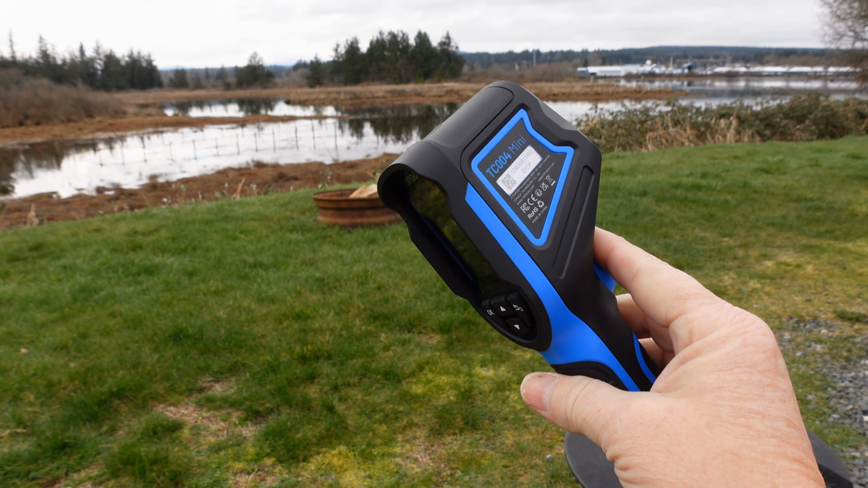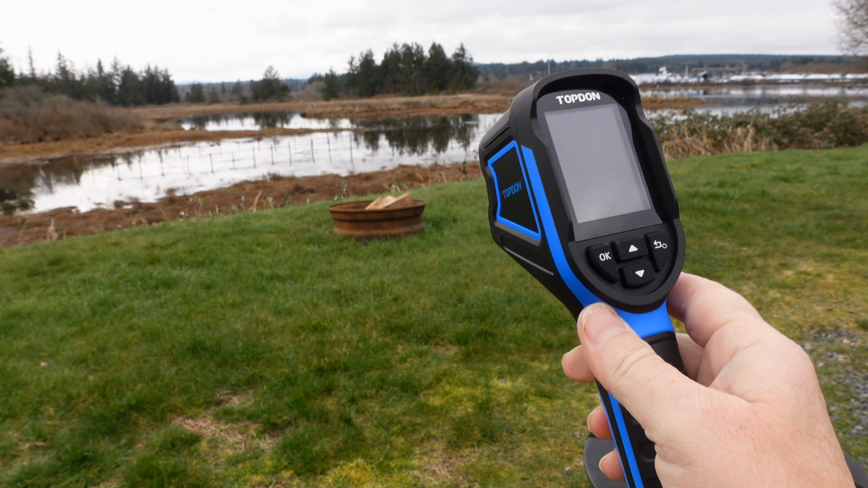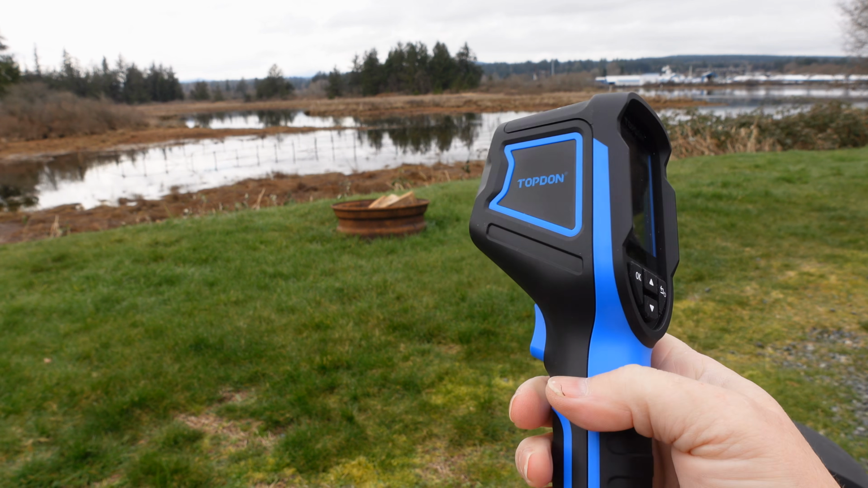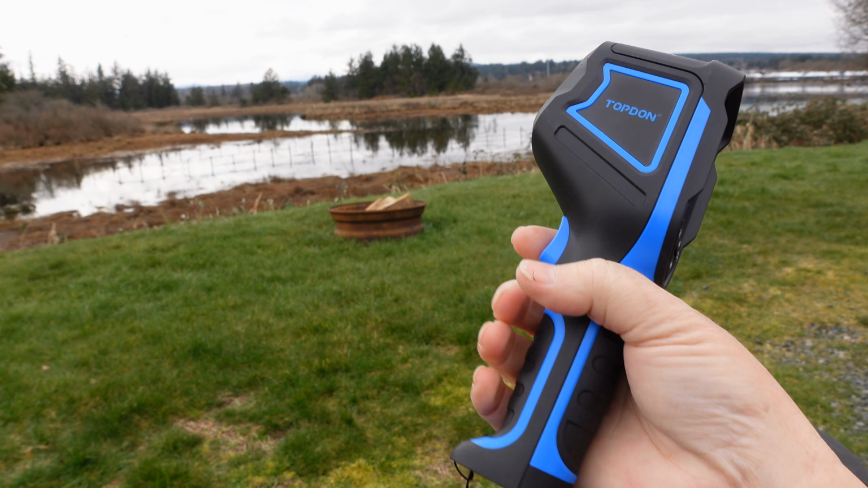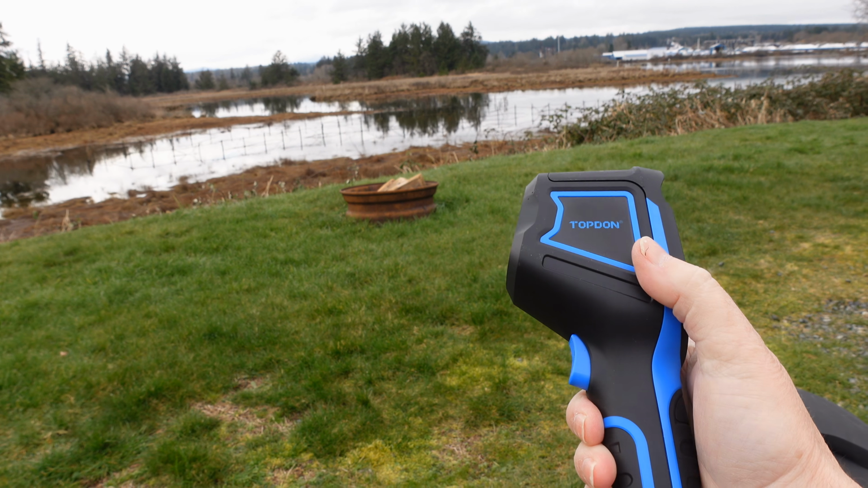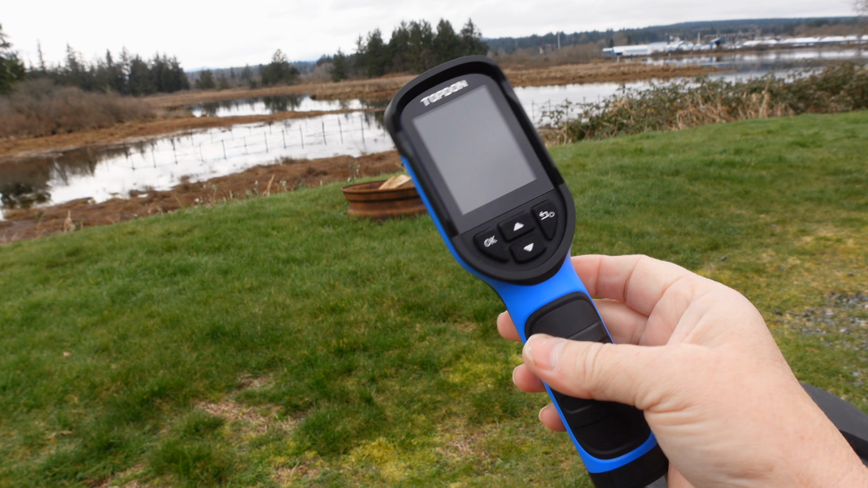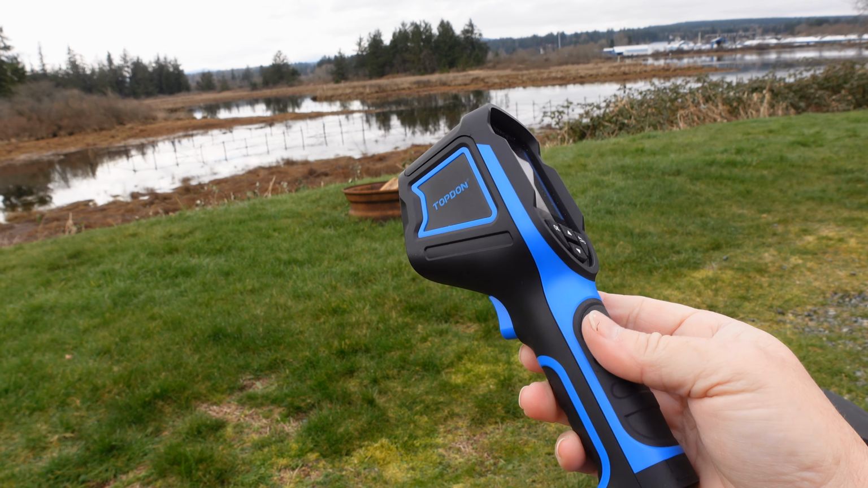Well, there you go. That's the Topdon TC004 Mini thermal imager. Overall, a lot of good things I like about it. Size is the biggest thing. Feels good in your hand. Construction quality feels pretty good on it. Nice 15-hour battery life is great.